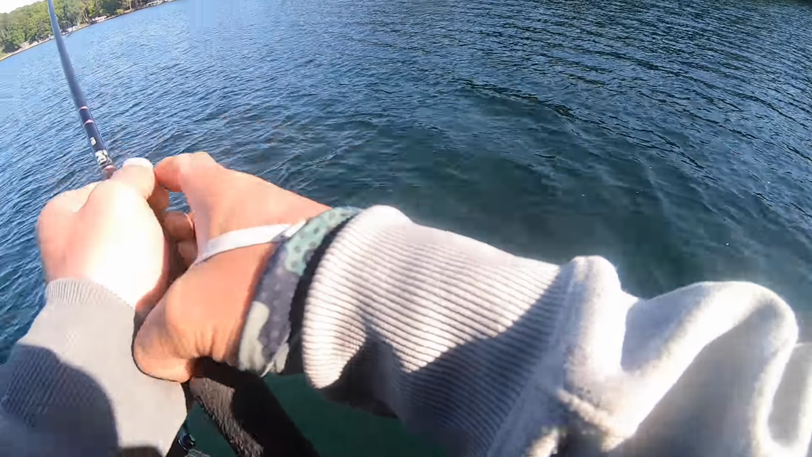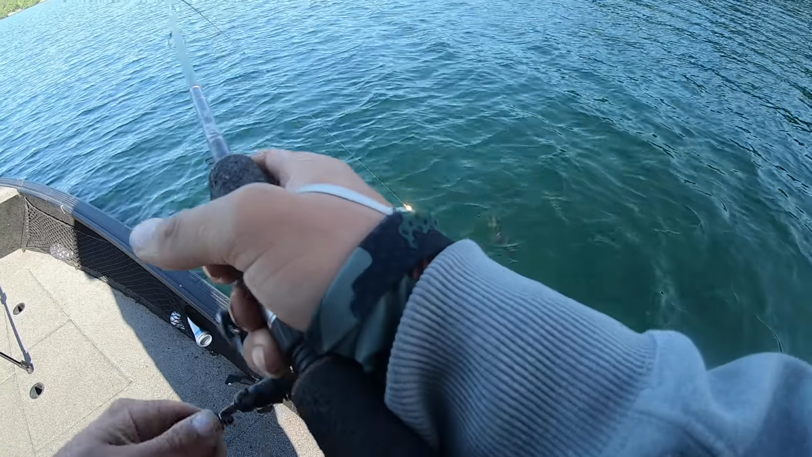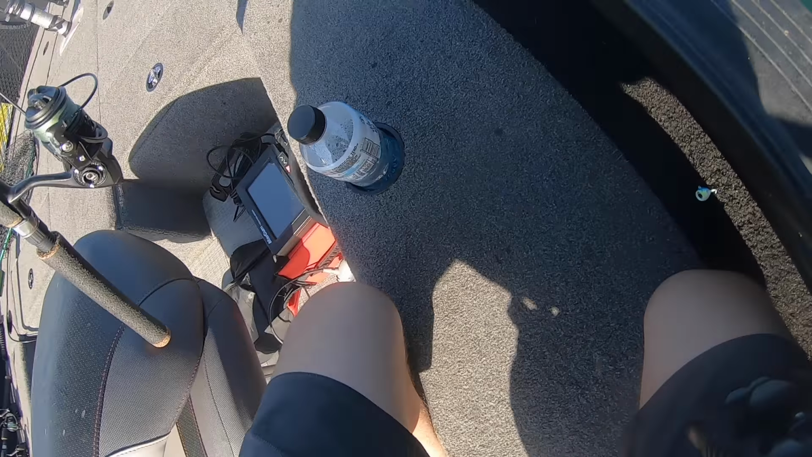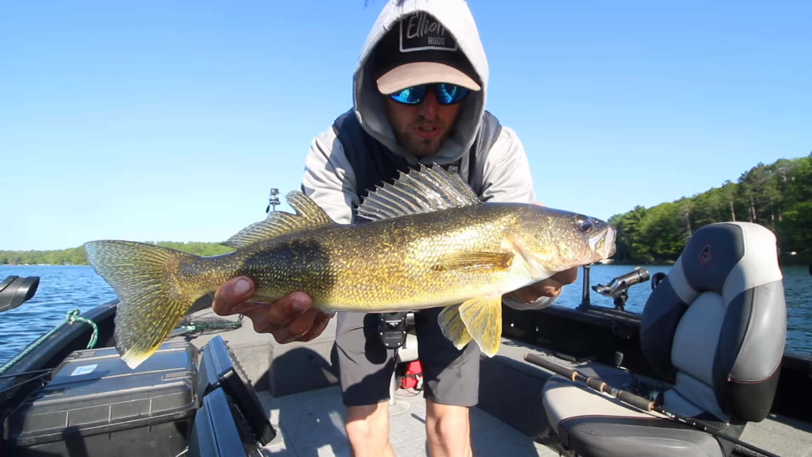I don't know if the GoPro's picking that up or not, but just a little cabbage edge. And that is the deal. Too awesome. Let's go ahead and grab him here. Hooked just how he should be. Look at that. Beautiful walleye. Look at that. Too cool.